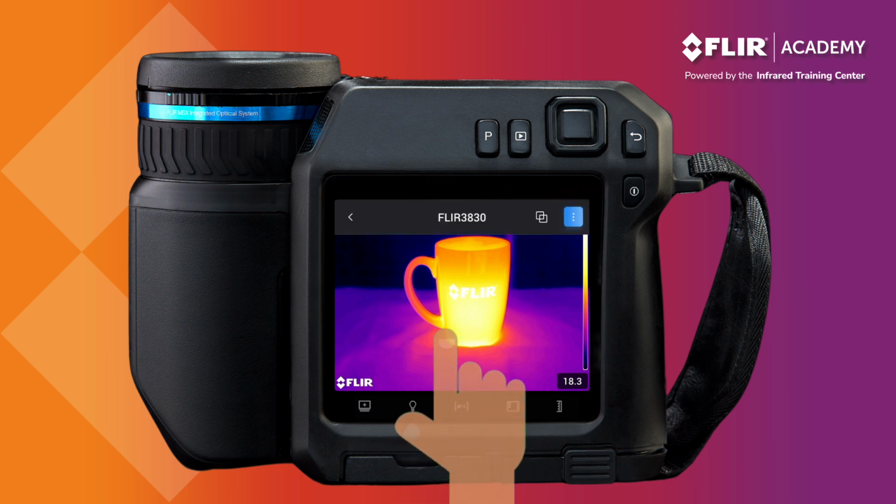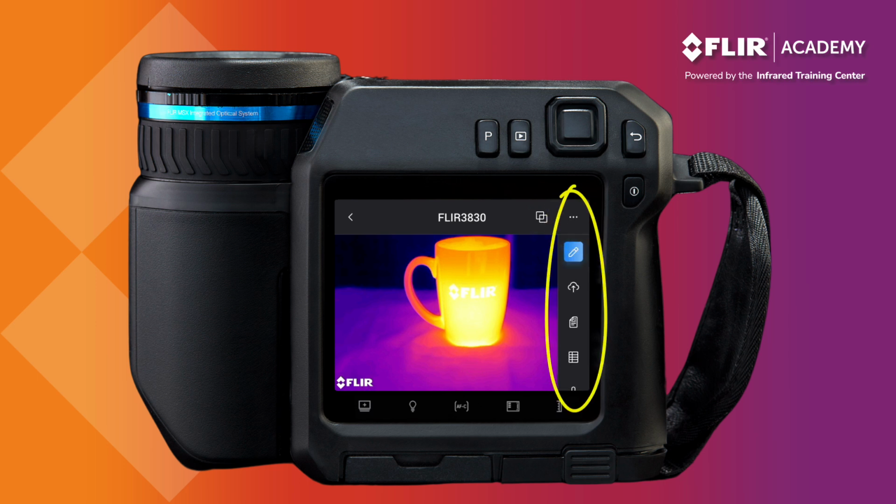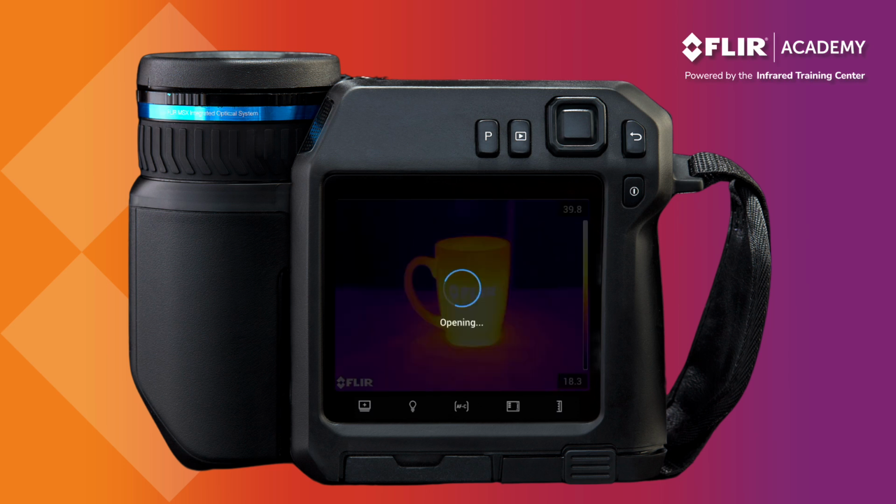First, tap the image. This will reveal the image mode icon, which allows you to toggle between visible and thermal photos. The 3 dots next to the image mode icon opens a toolbar that provides access to additional features. Tap the edit icon to open the image and make adjustments to span and level.